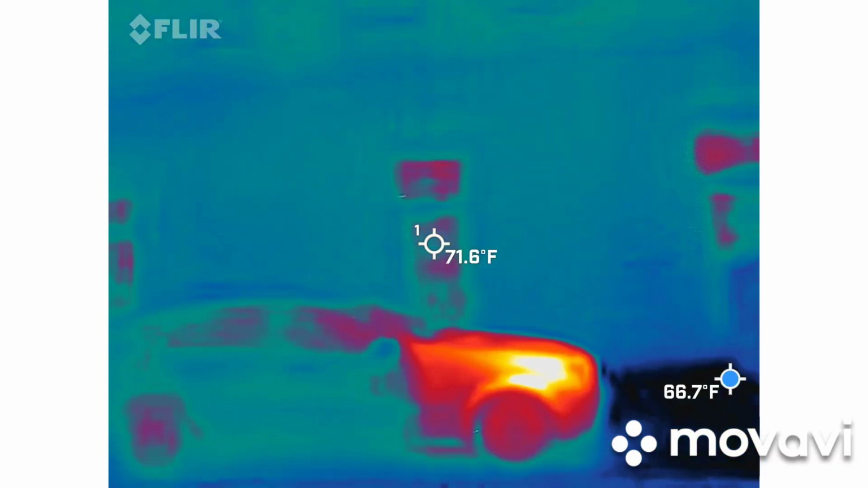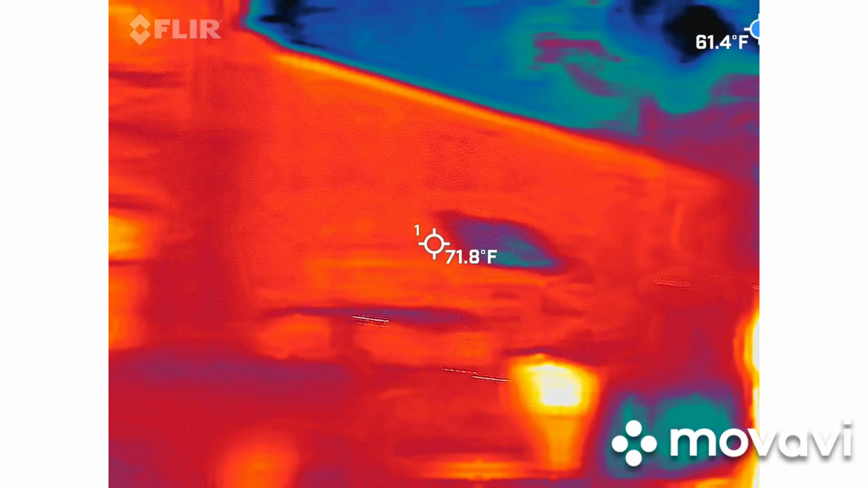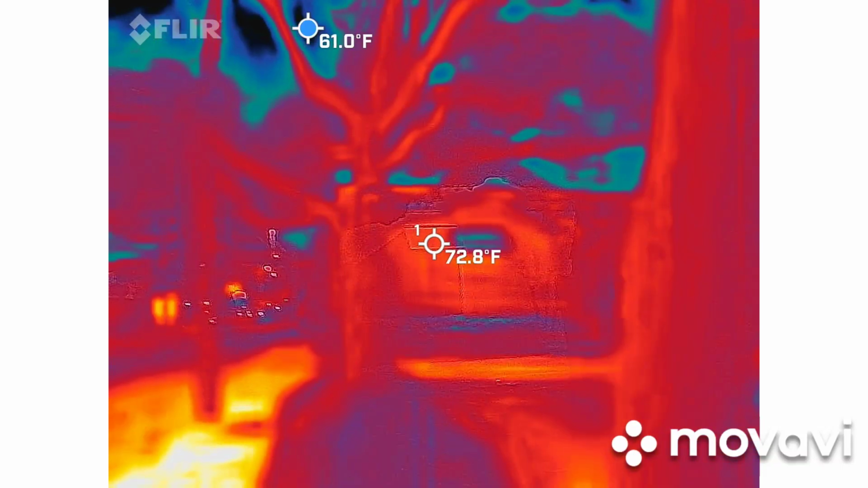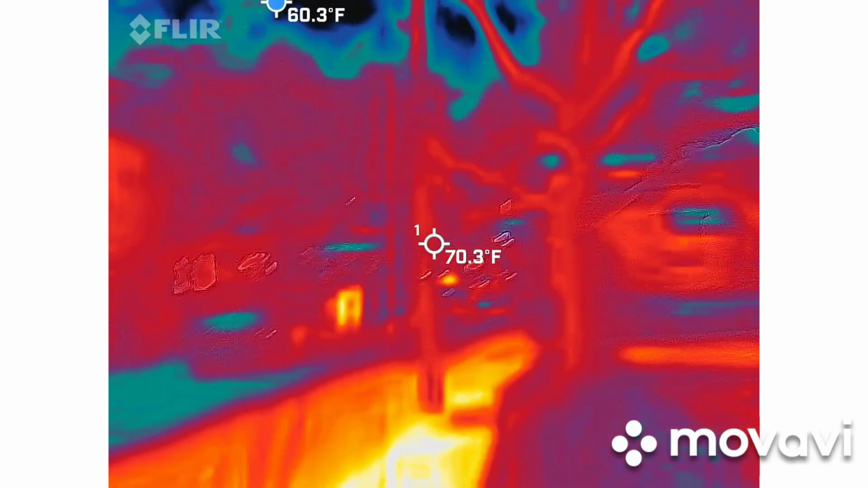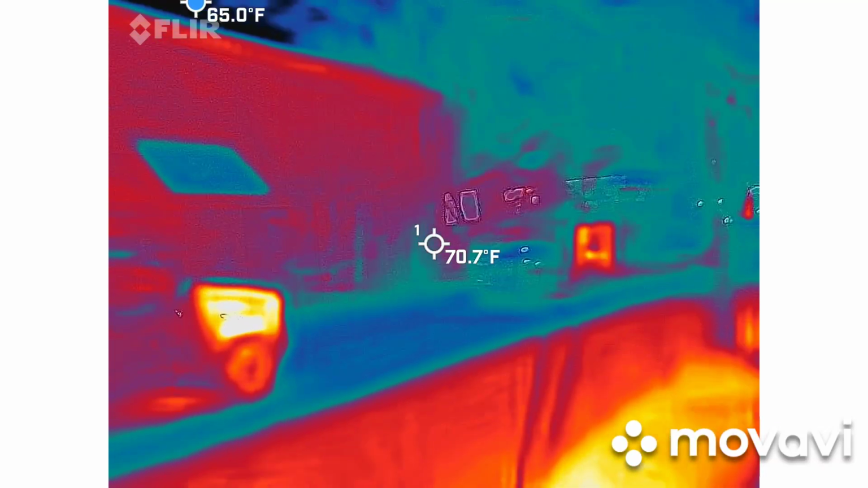I'm going to break out both cameras, just to get them both out of the way. All right, so this little crazy guy. Quick demo with this one.